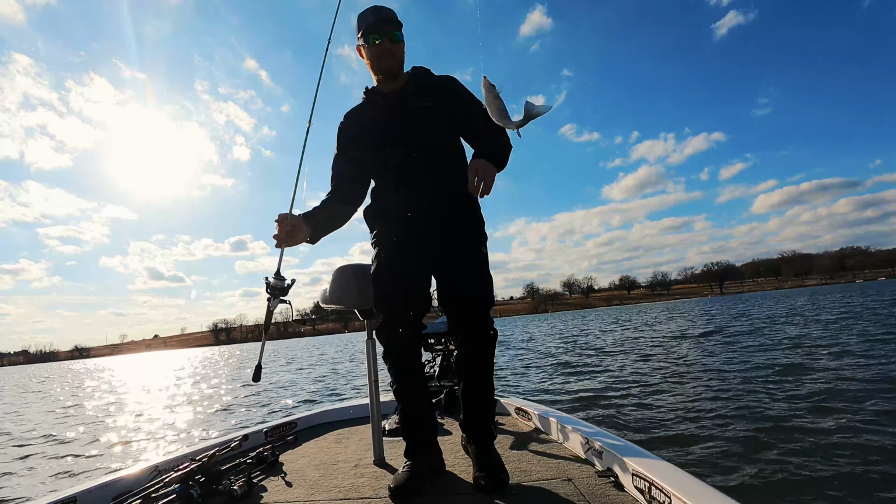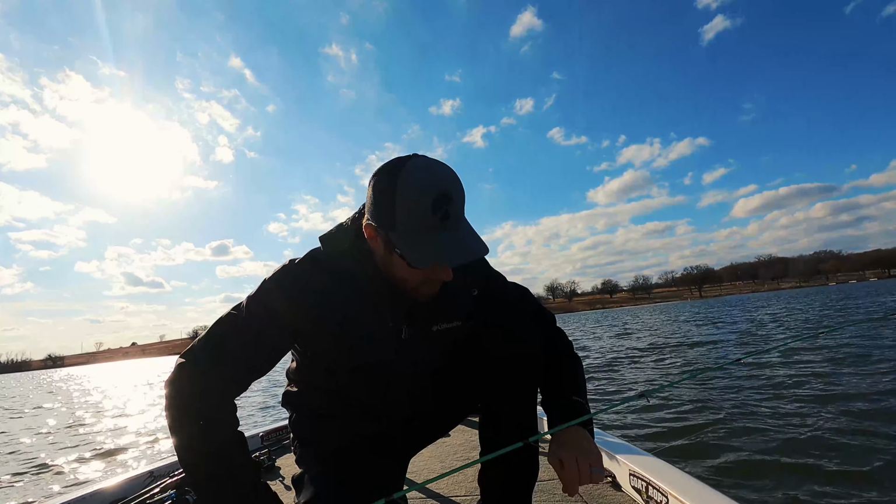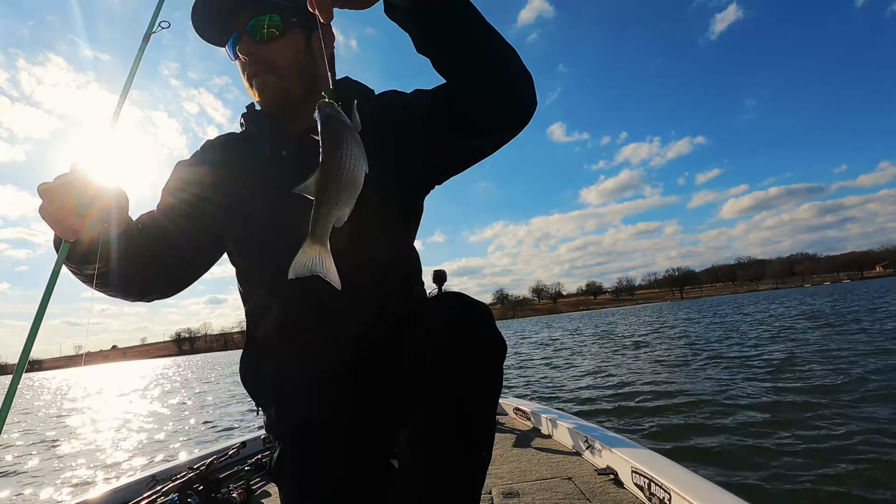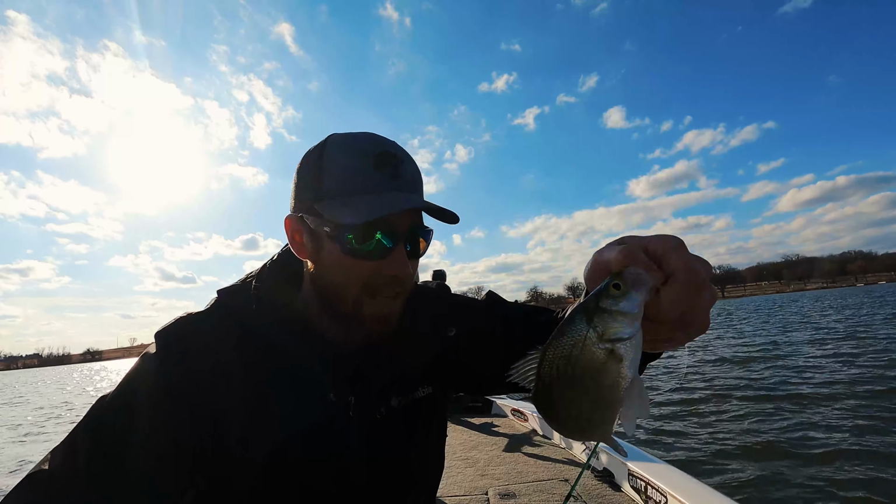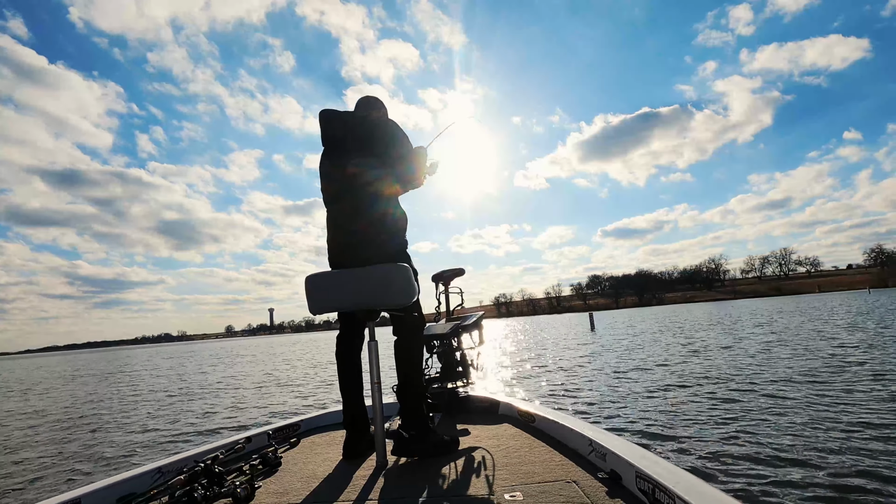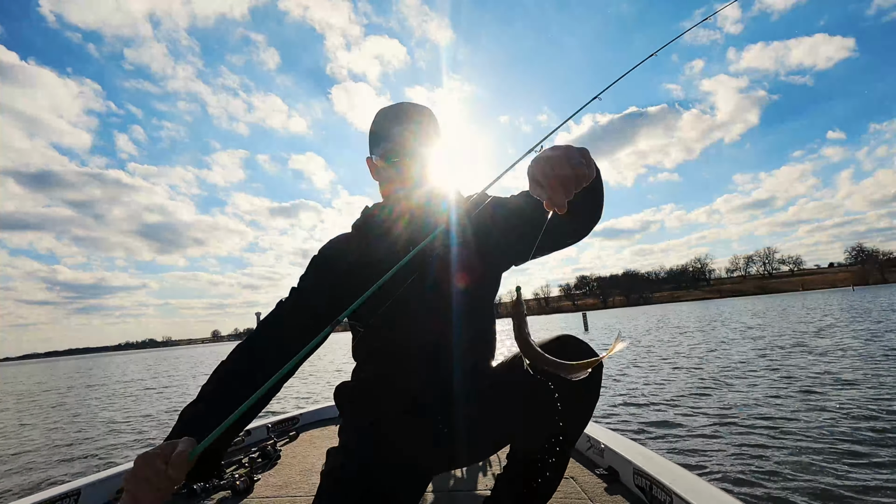See? It's a mixture. Mixture of wipers and crappie. I'll have to get the pliers for that one. Guys, that's our third fish of the day, but I don't really care for these guys. I want to catch some crappie. There we go, right below the trolling motor.